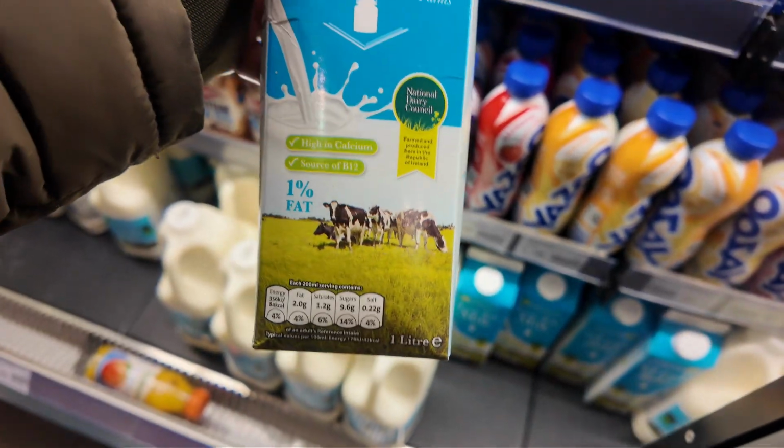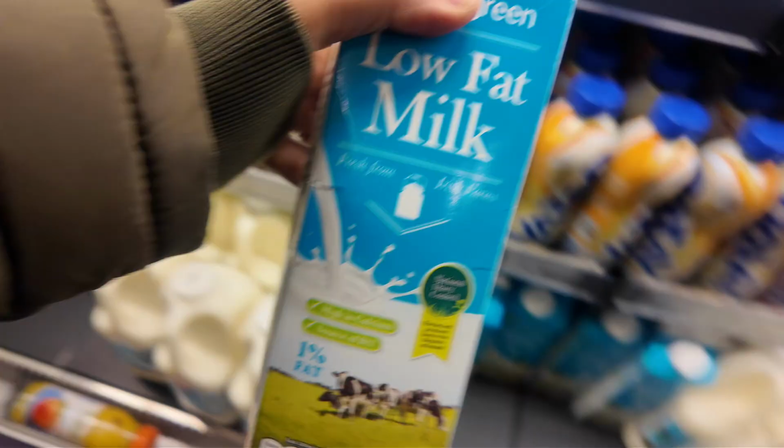There's a milk, guys, but I'm trying to find lactose-free milk. I'm not sure about this one. Grab the milk. I don't have the milk that I need. Have you got the milk I need? Yeah, get it then.